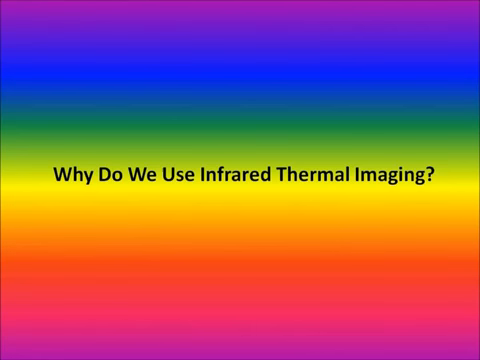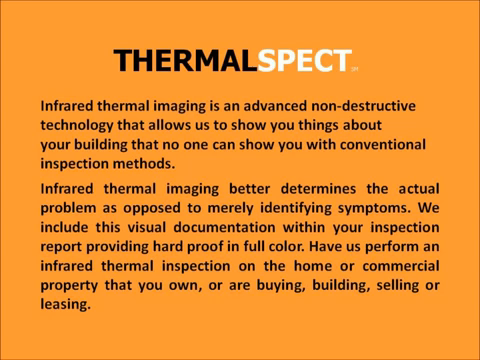So, why do we use infrared thermal imaging? Infrared thermal imaging is an advanced, non-destructive technology that allows us to show you things about your building that no one else can show you with conventional inspection methods. Infrared thermal imaging better determines the actual problem as opposed to merely identifying symptoms. We include this visual documentation within your inspection report, providing hard proof in full color.